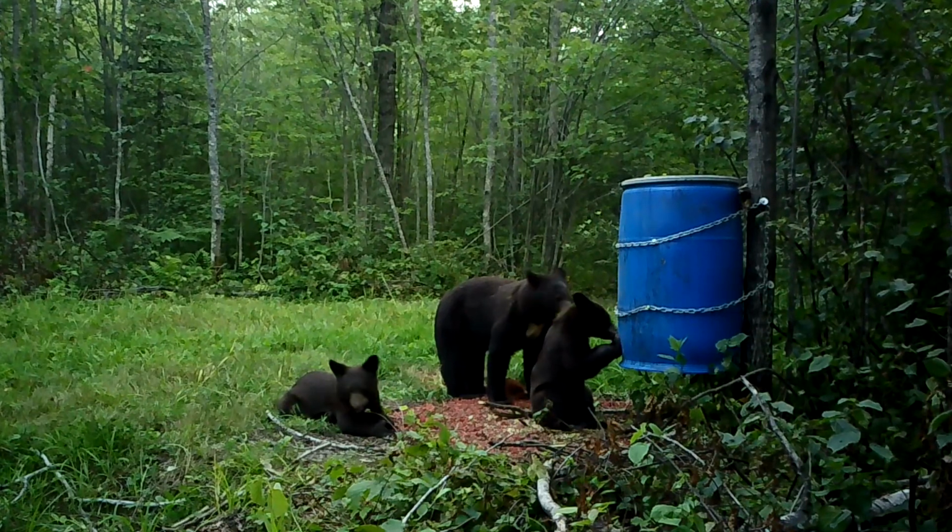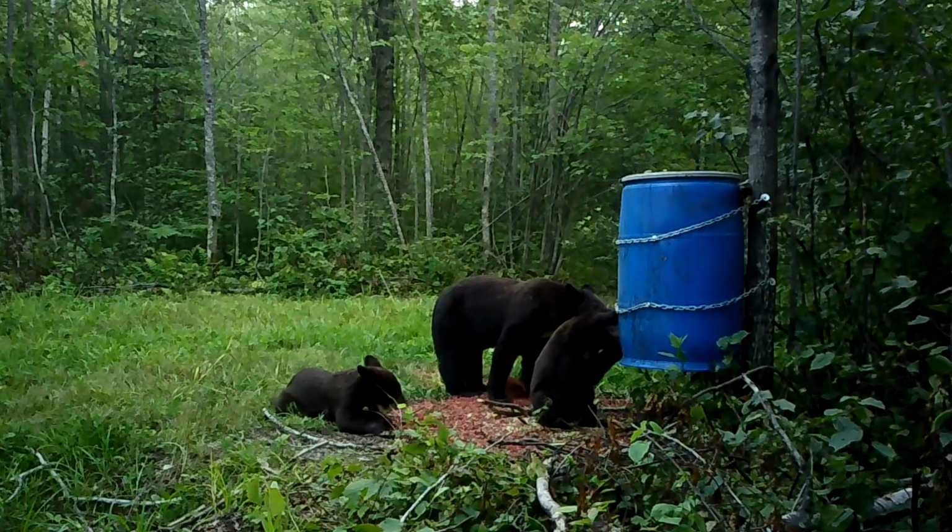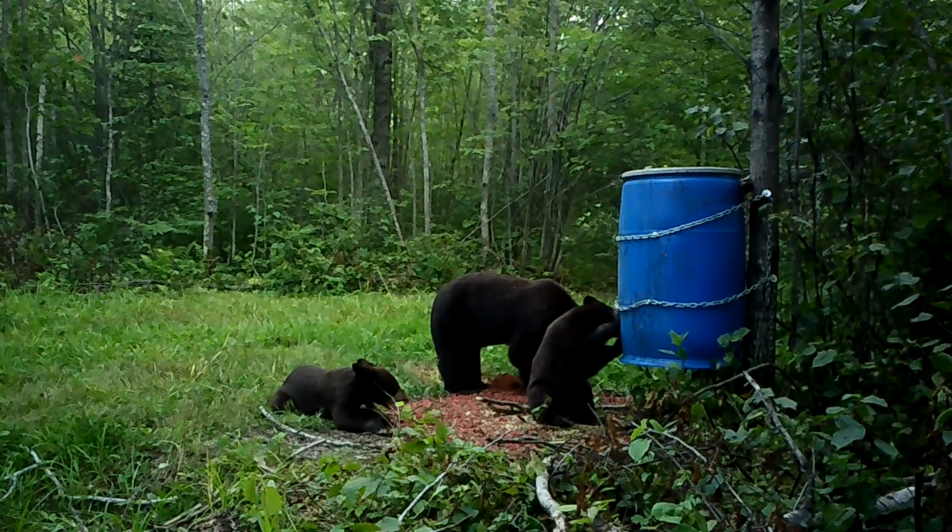Here's a good spot where you can see the white patch on her chest again. So I know this is definitely the same bear.